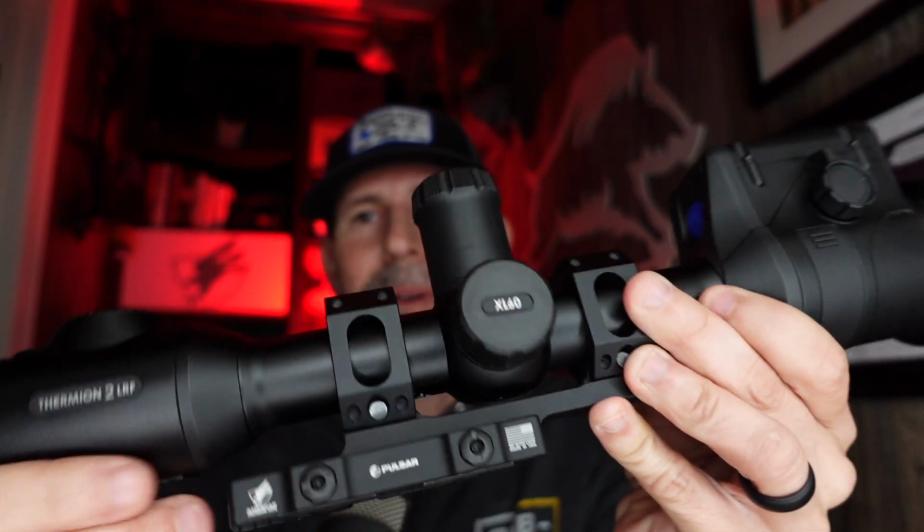It's got a bunch of reticles, like 9 or 10 reticles to choose from. I'd say 9 color palettes, and a bunch of different rifle profiles where you can set up multiple zeros, which makes that American Defense Manufacturing mount so important, because you can take this optic off, swap it around different rifles, and not have to re-zero your rifle. Very important feature.